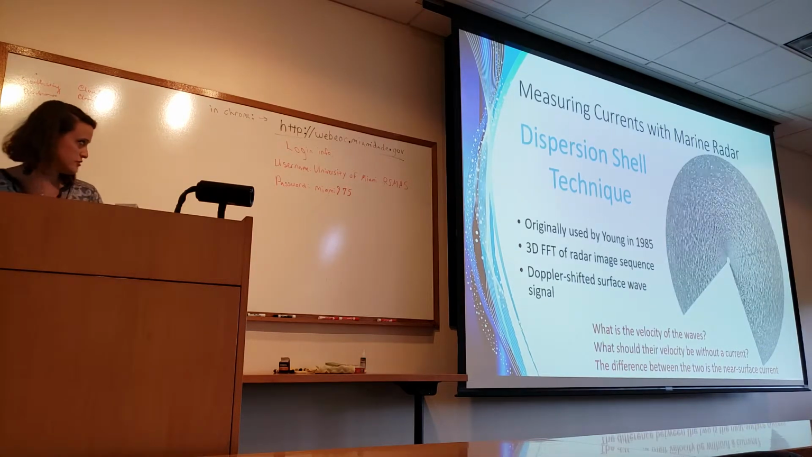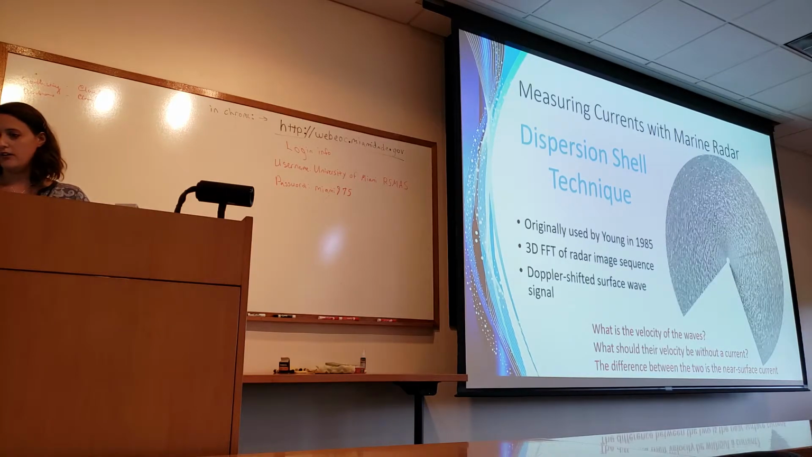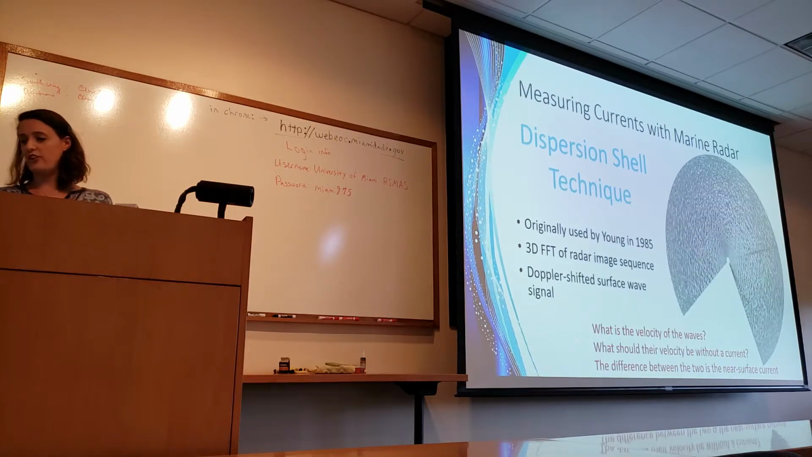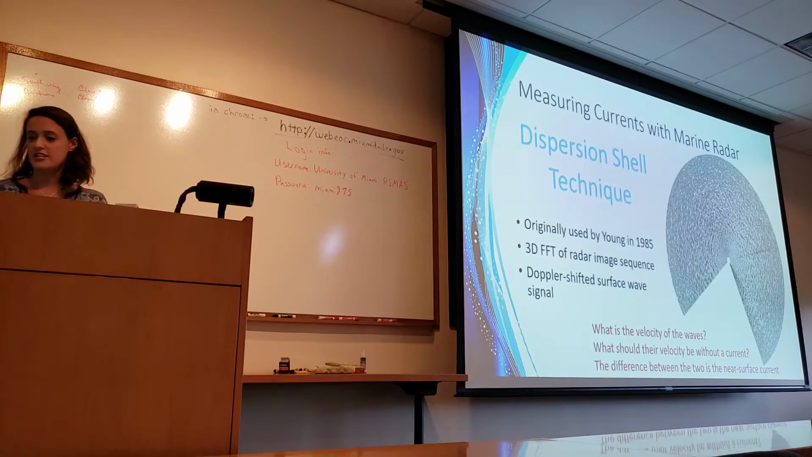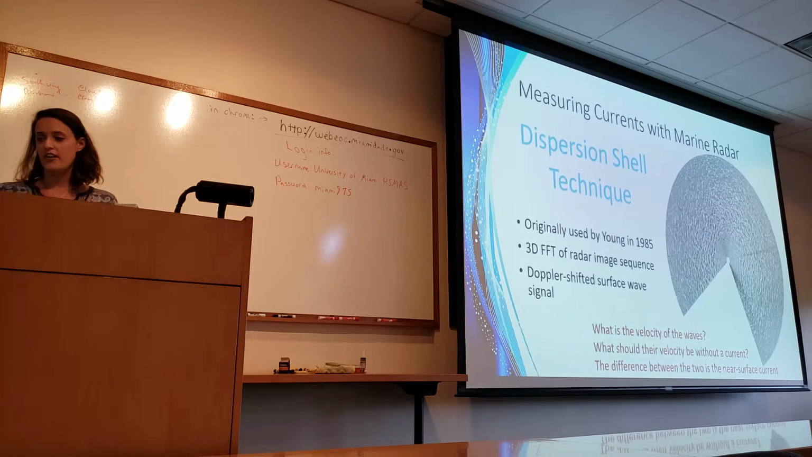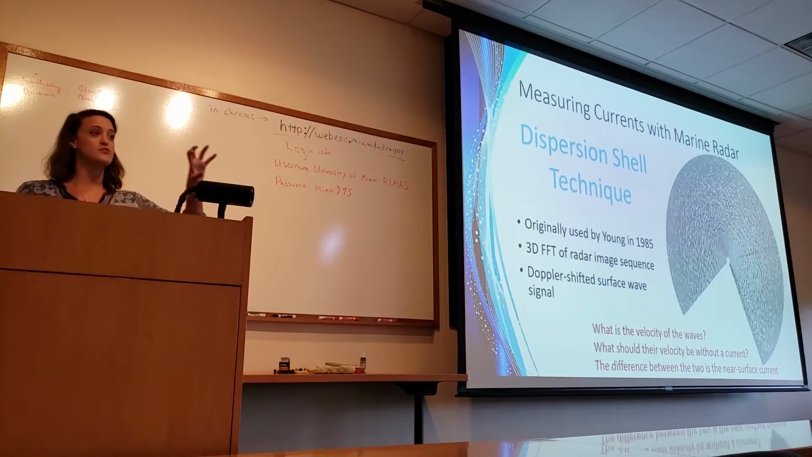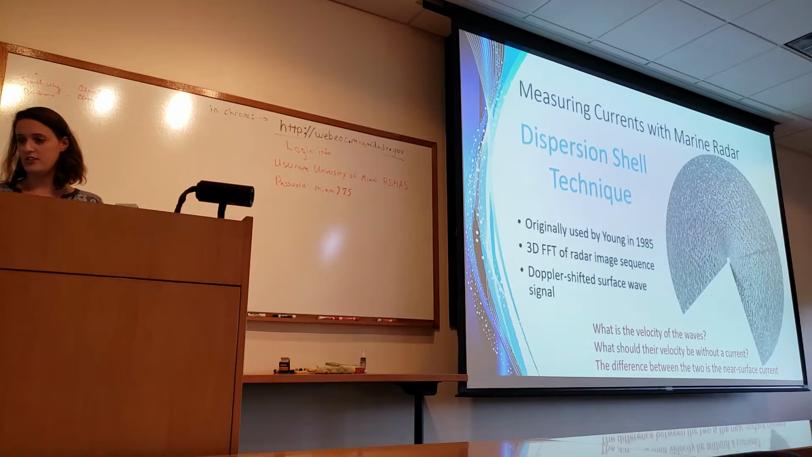And in all of these cruises, we wanted to get surface currents. Usually when you want to measure surface currents with marine radar, you use the dispersion shell technique, which was originally developed by Young in 1985. It takes a 3D FFT of a radar image sequence and determines the velocity of the waves. Then it determines what their velocity should be without a current. The difference between the two is the current that the waves are riding upon, and that's how it determines the near surface current.